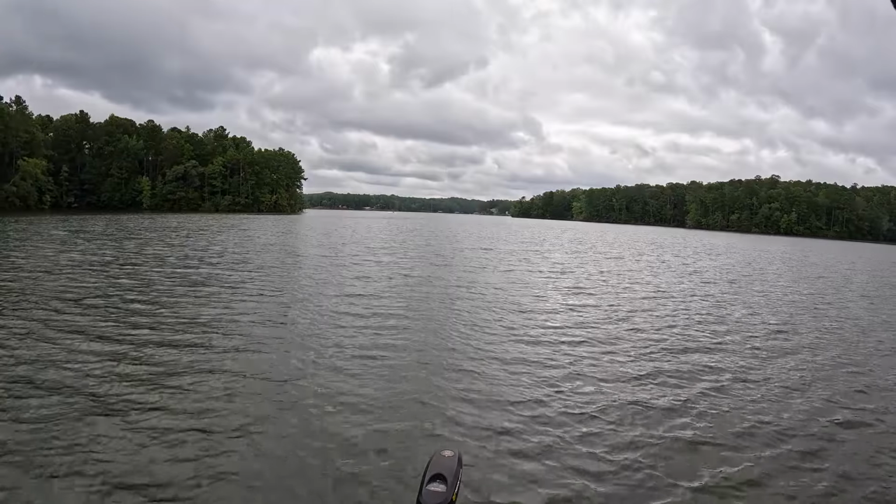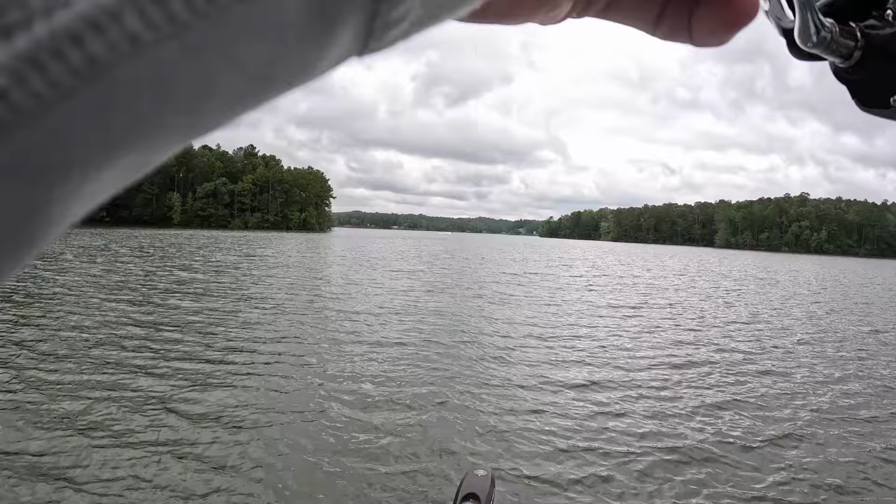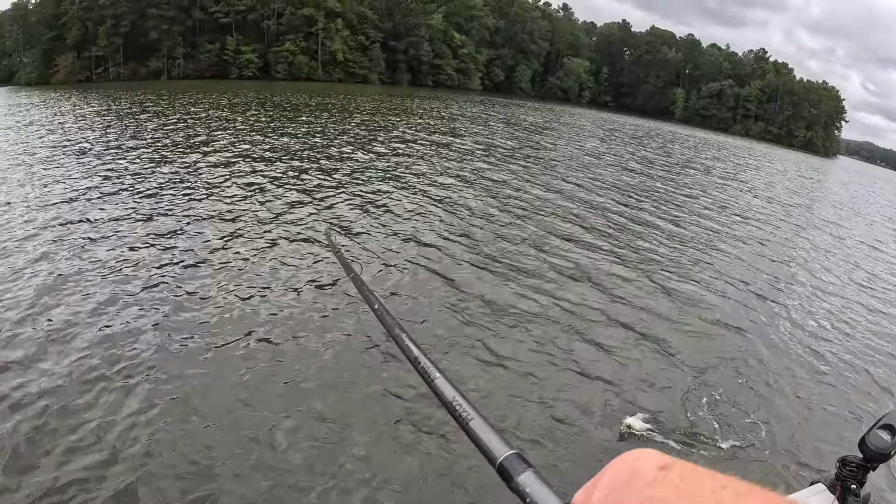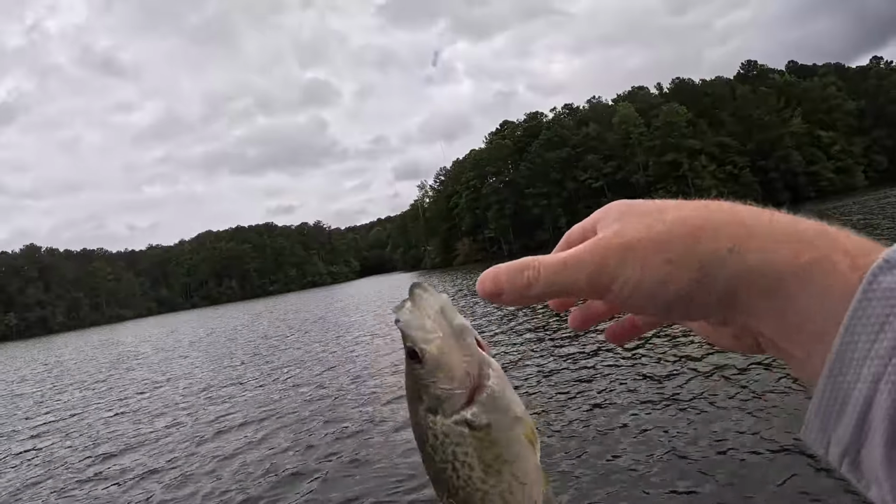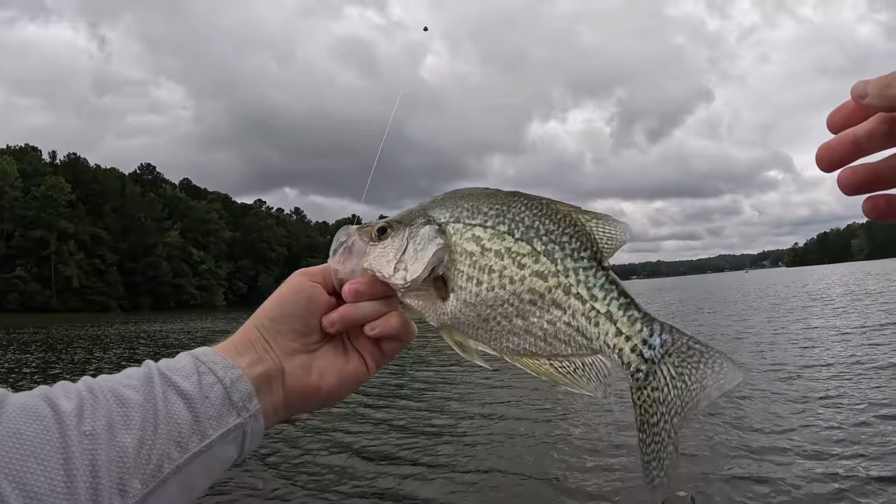There we go. That was about 4 seconds. Oh yeah, that's a nice one. Nice slab right there. It's probably a 10.5, 11-inch fish.